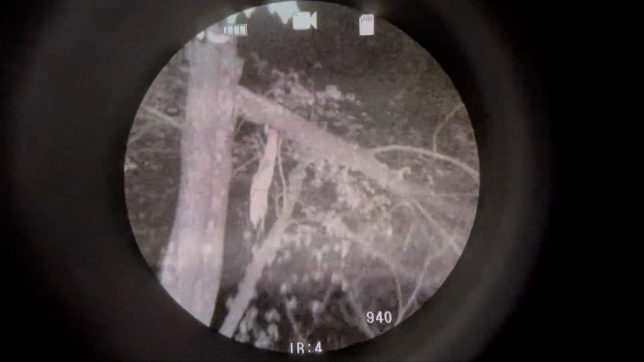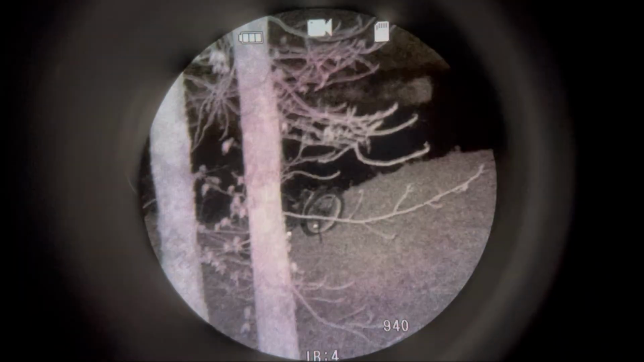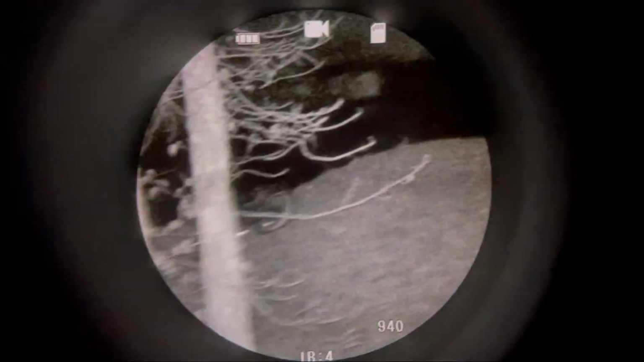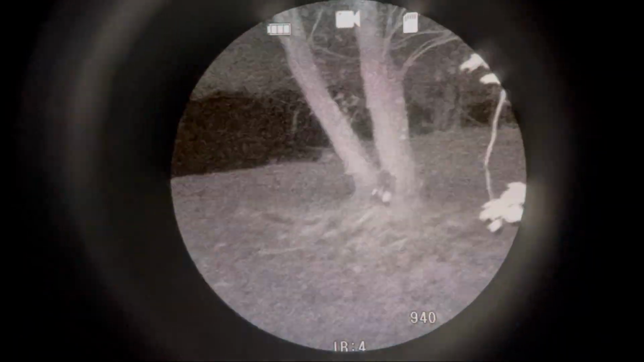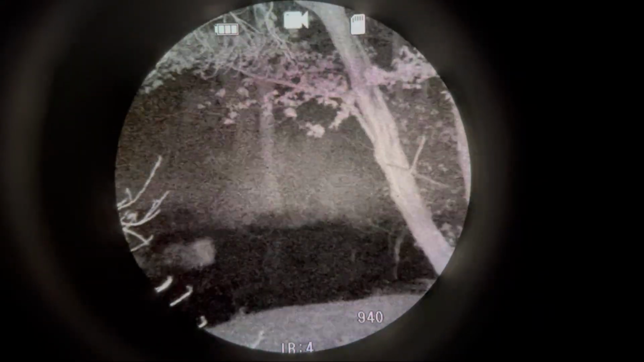Alright, so there goes the tree that fell down. This side of the little creek there is 20 yards. So the bike is about 20 yards away. There's the bag. And there's the tree we're going to take aim for.